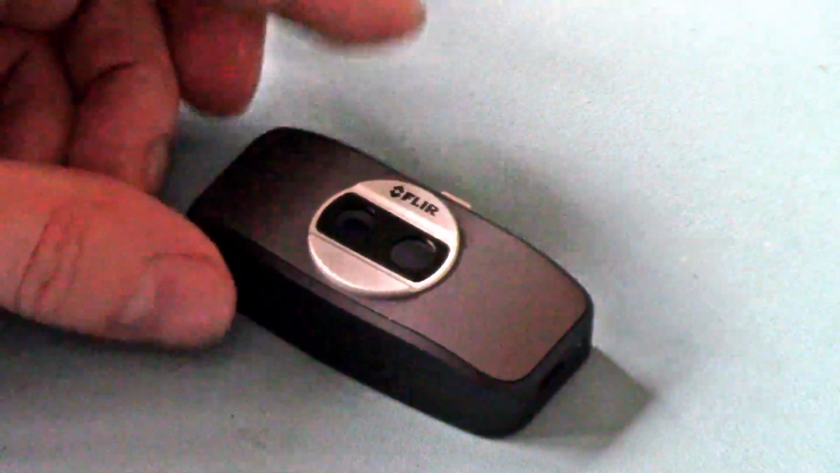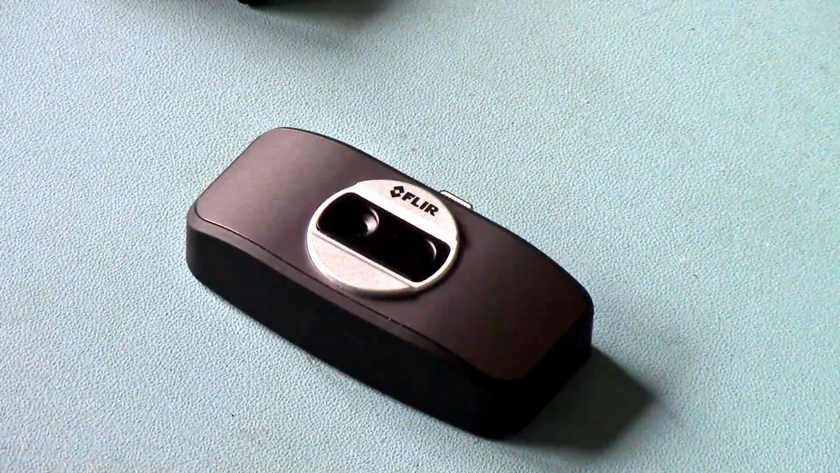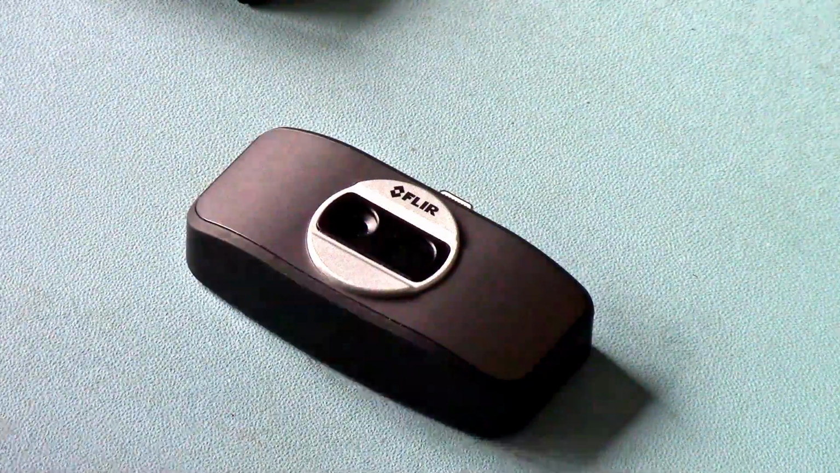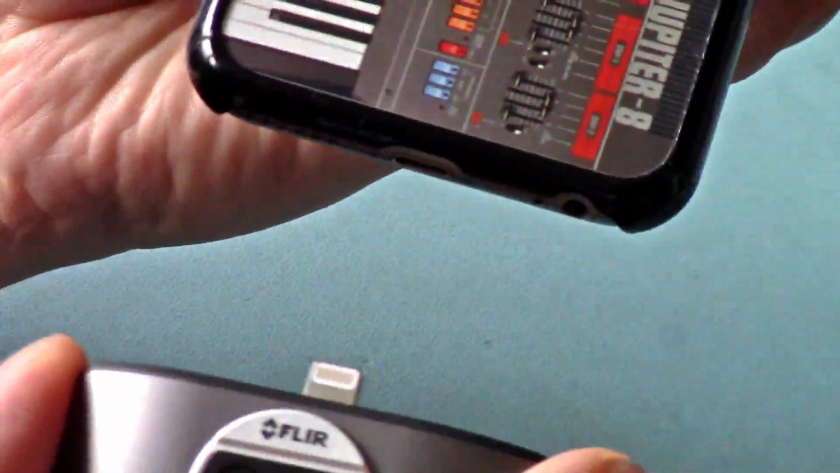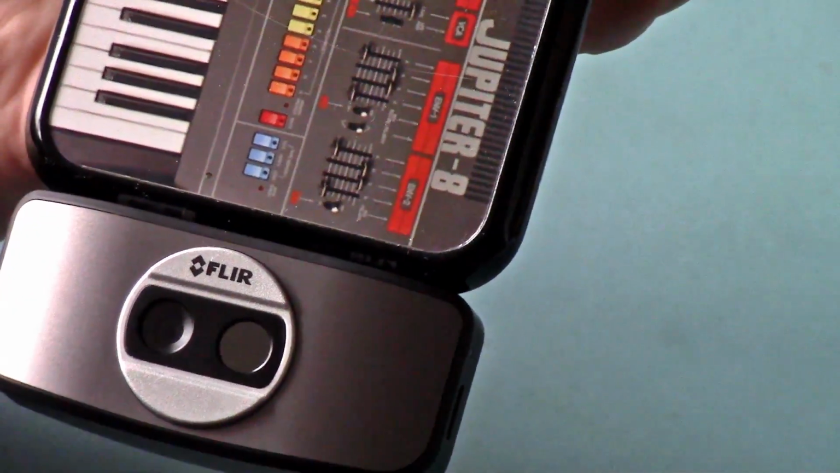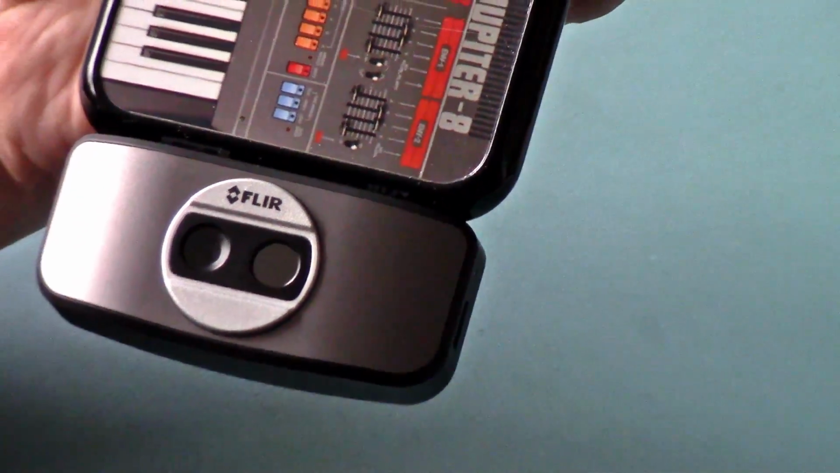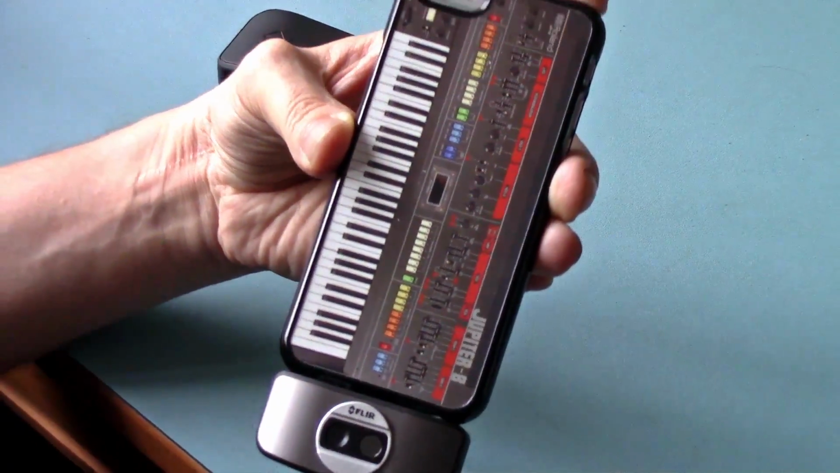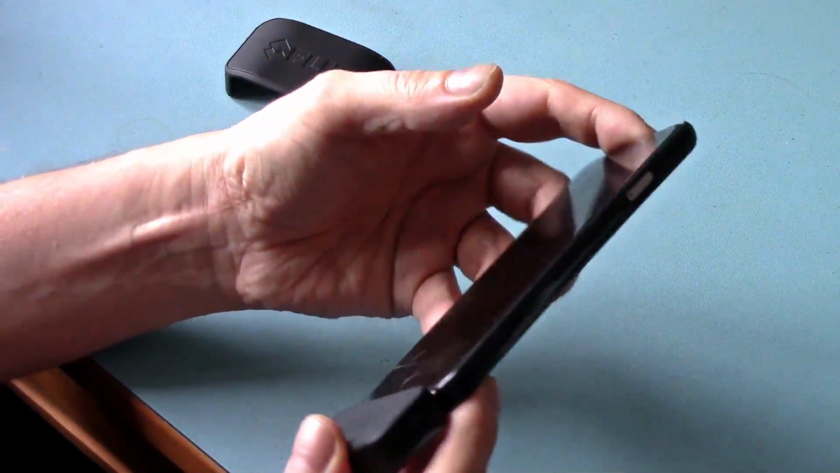I'll also show how good it is on the iPad, because you can also plug it into the iPad. What I will mention is, if you've got a phone case like me and you want to plug it in, you can still plug it in and it still works with the case on, so you don't have to remove your phone case.